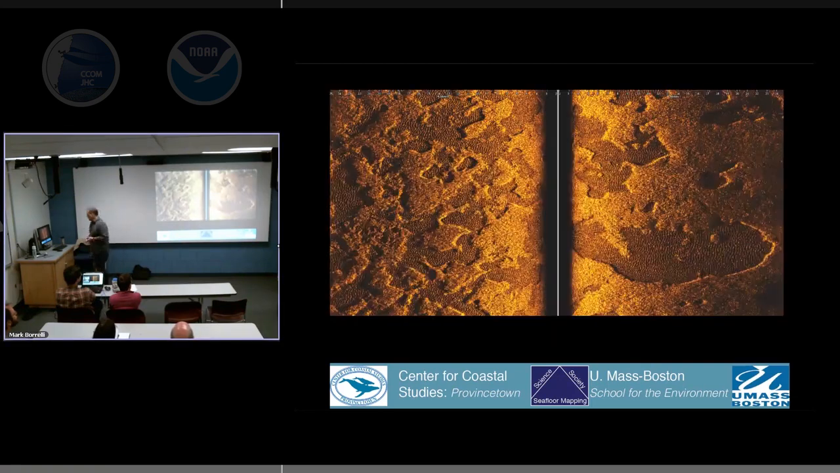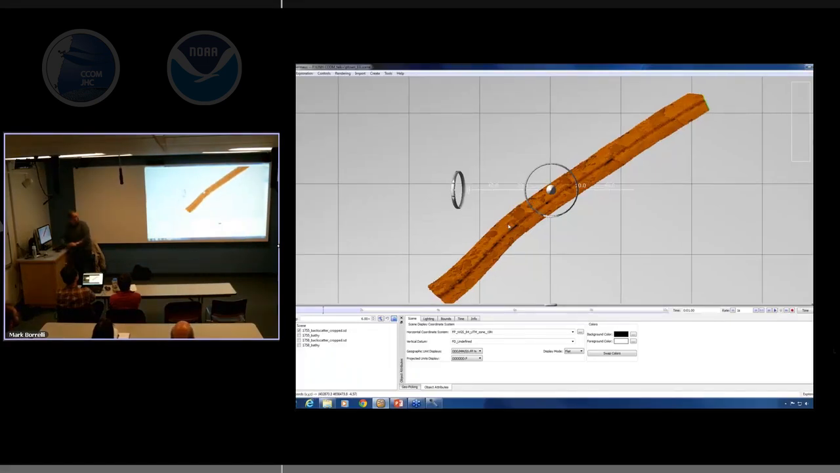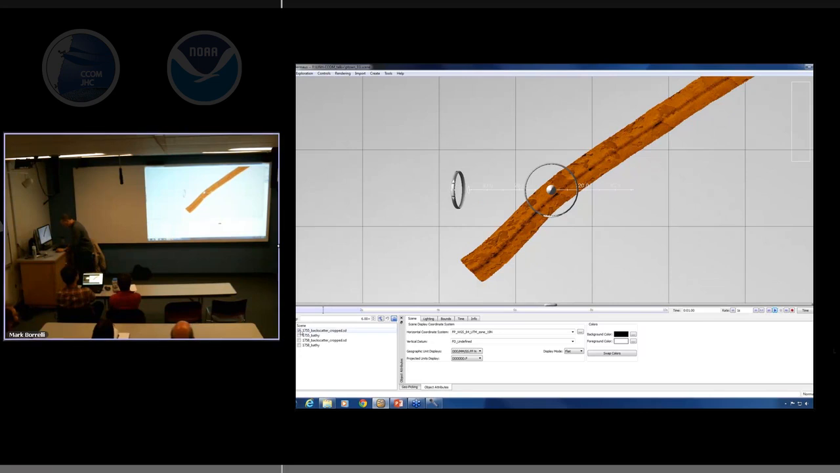So this is the side scan. And there's another one in P-Town, in Provincetown Harbor, that we looked at. But what I wanted to do is jump out and look at the bathymetry. It's just the one line here. You can see that. Okay. And we've got the bathymetry